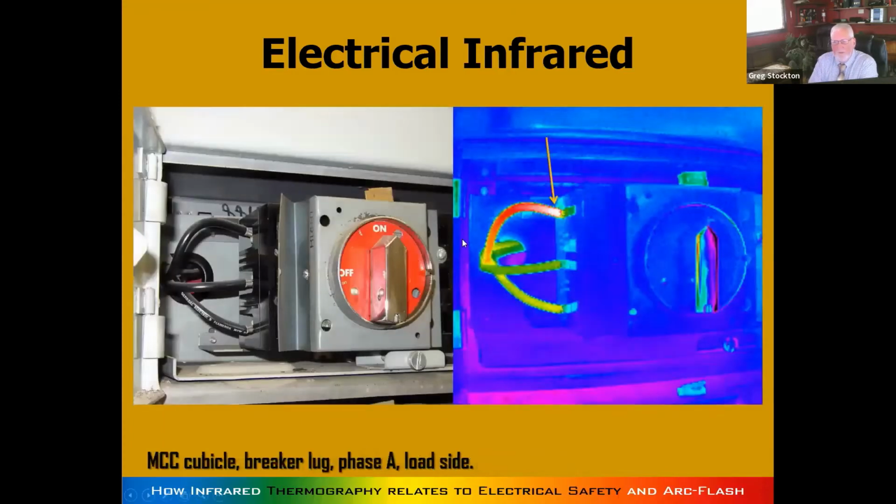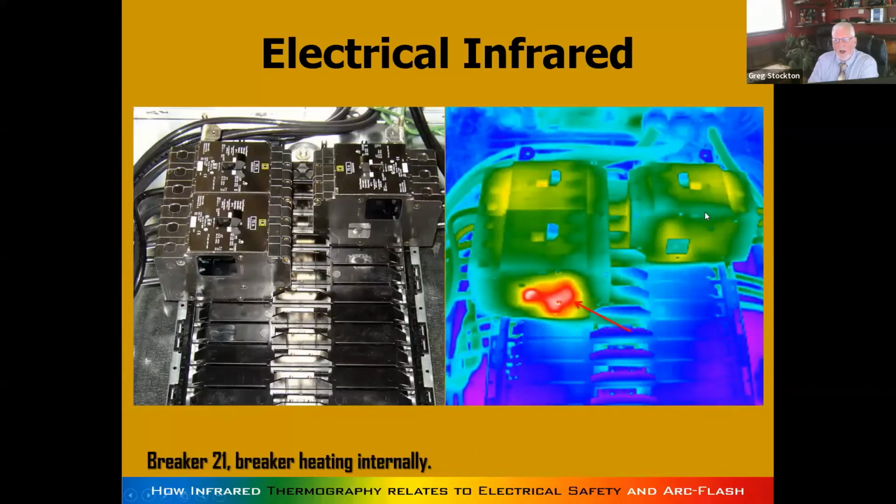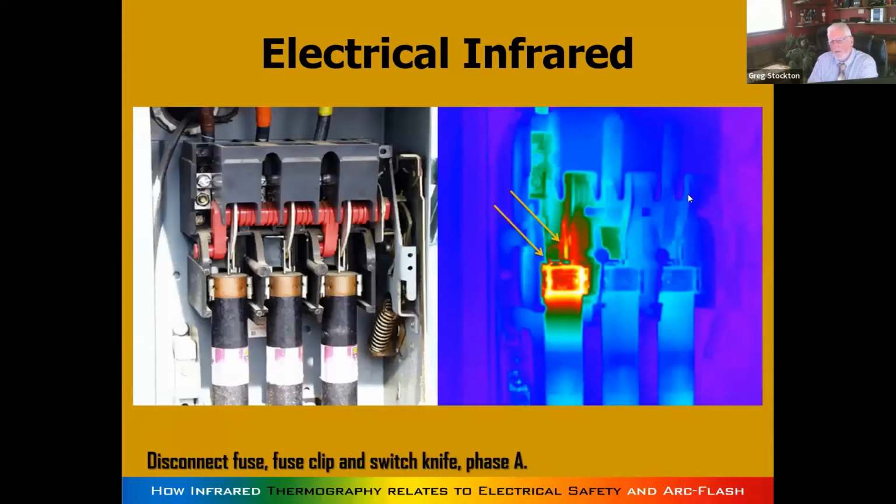And I'm going down into smaller and smaller equipment here. Eventually, we'll get to a microcircuit. But these are the kind of things you see. Actually, the breakers themselves can have failure, be ill-designed or ill-maintained. Something can go wrong.